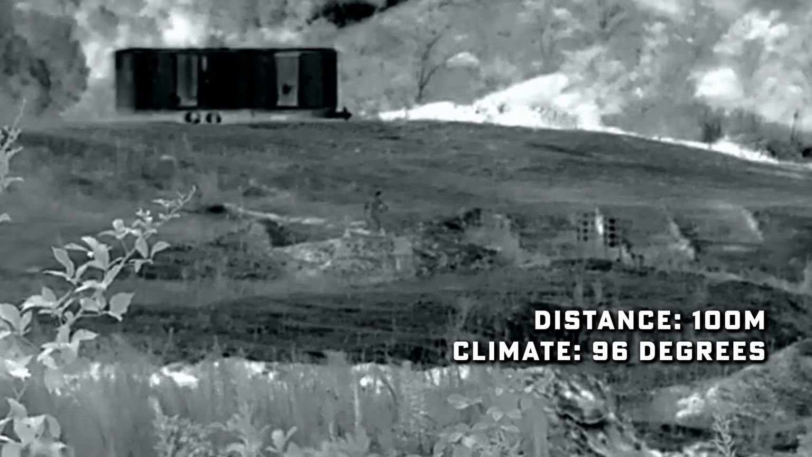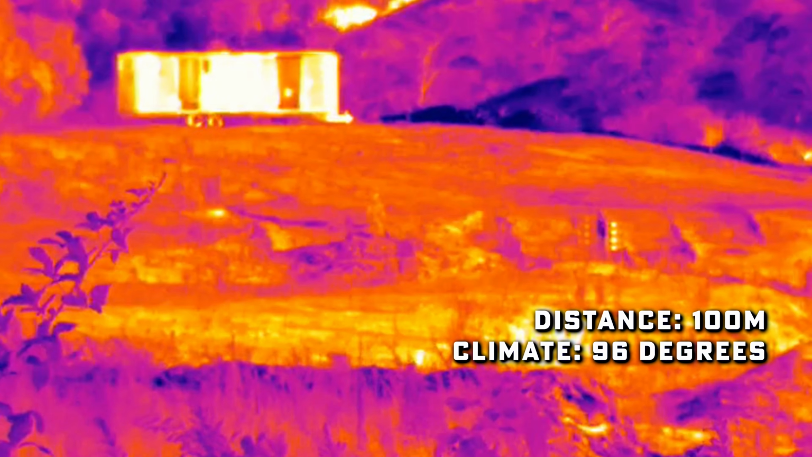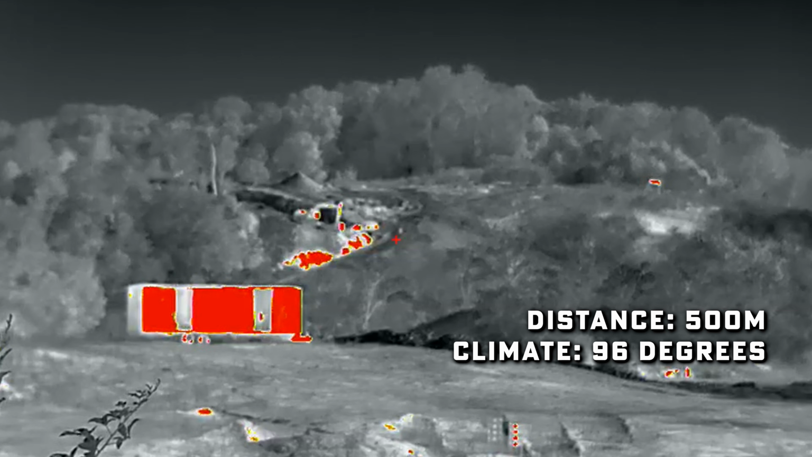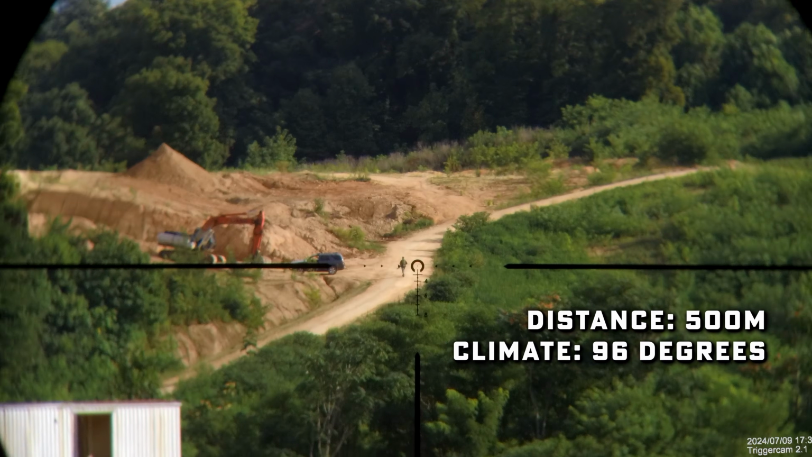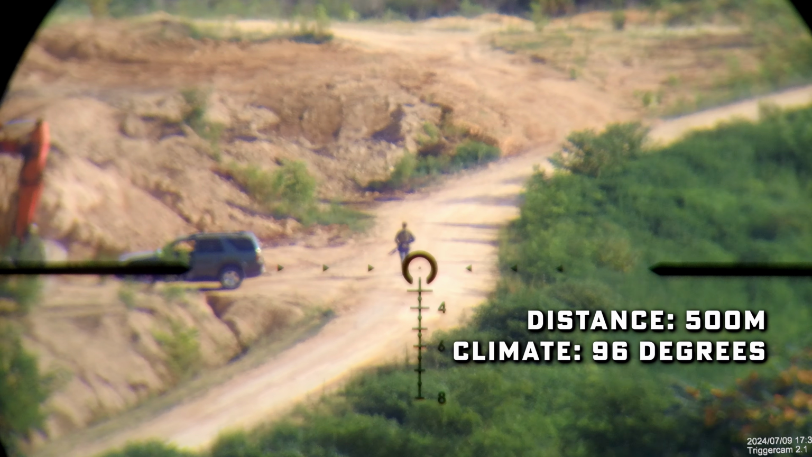As you can tell from this footage, it is actually kind of hard to detect Josh once we get to 200 meters. At 100 is pretty easy, 200 only if he's moving. At beyond 500, we basically can't tell anything. In fact, thermal is actually harder to detect someone depending on the environmental factors. And that's the big point here, is depending on the environment, it actually shines or is a hindrance.